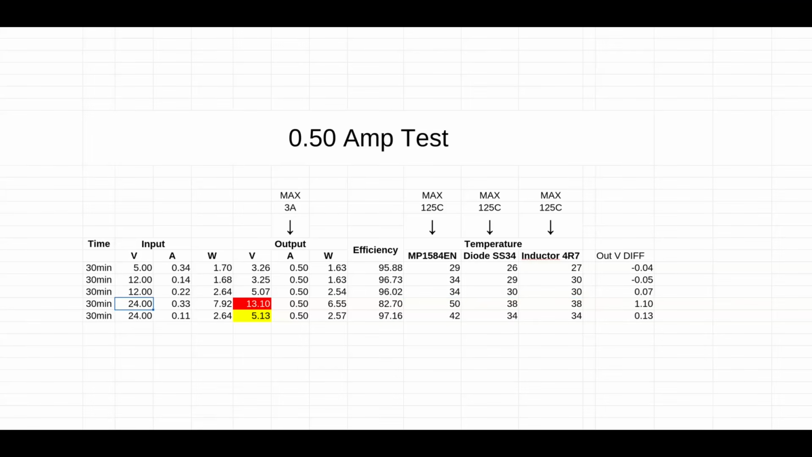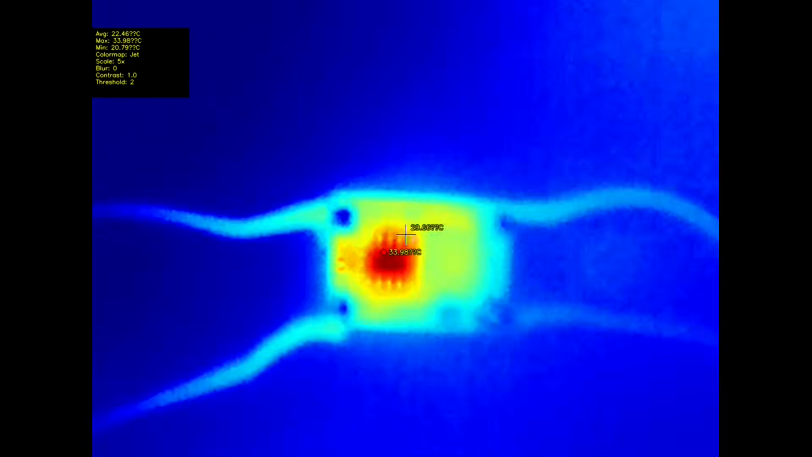And then we go to 24 volt to 12 volt. Before the load, I set the voltage exactly to 3.3, to 5 volts, and to 12 volts. So it bumped up to 13.1 volt. At this point, that's a no-go. That means on the load, the output voltage can differ, which is strange. This is a big margin of error, so consider that. The efficiency was not so good, but still workable. Temperature is good.